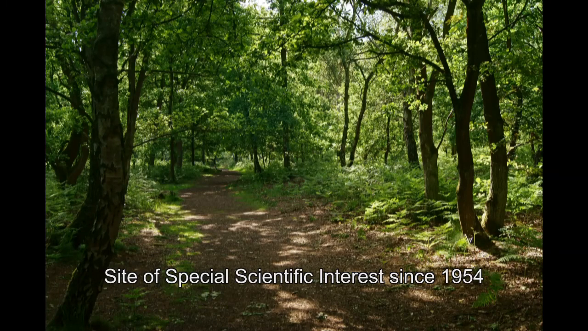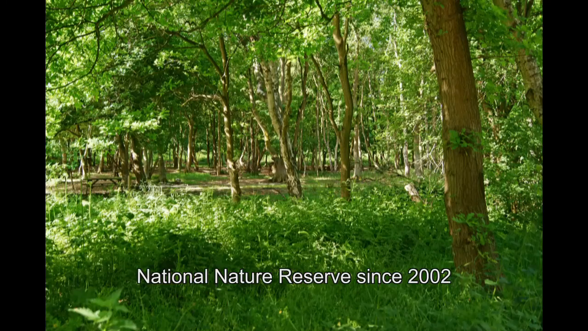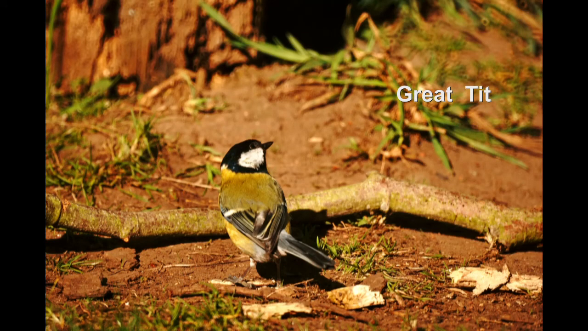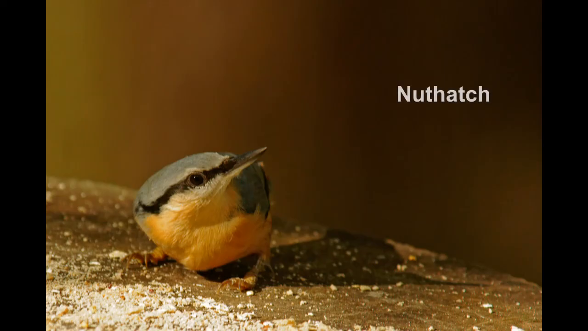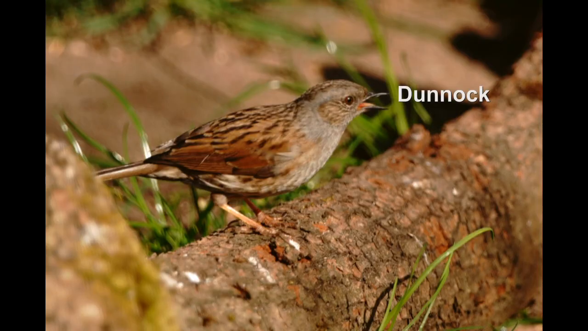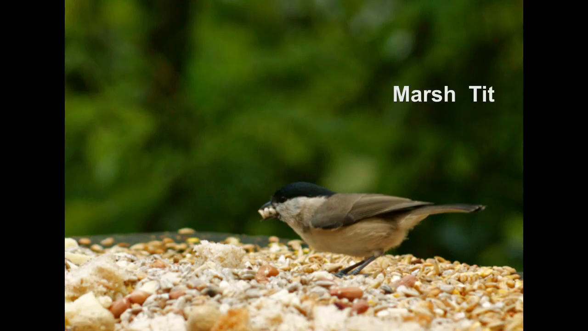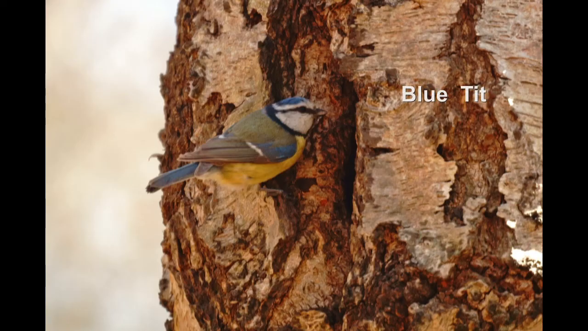Sherwood Forest is a great place, but not only for us. It is Nottinghamshire's only national nature reserve. We will see some wildlife when walking through the forest, but these are mainly birds. You can see them around the many bird feeding stations and also when you're looking into the woods.